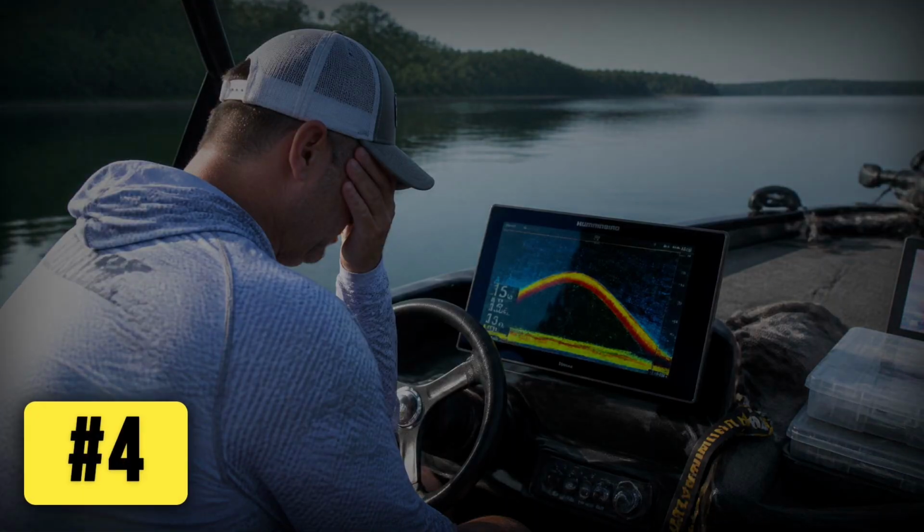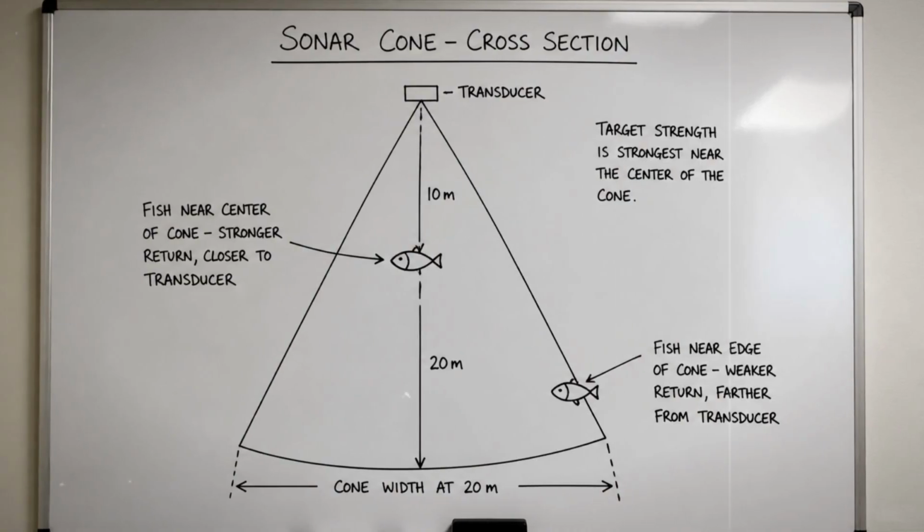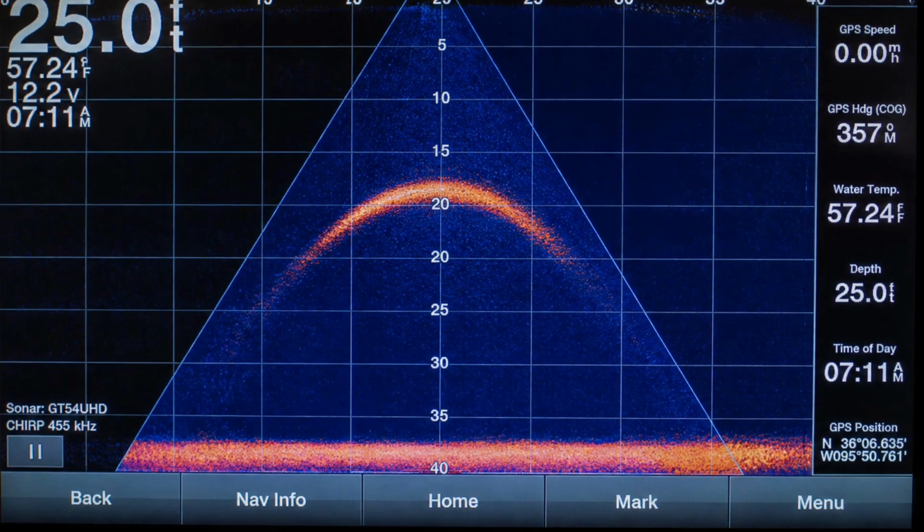Number 4 might sting a little, because it's the most repeated mistake on the water. An arch on your screen is not a picture of a fish. It's geometry, plain and simple. As a fish crosses your cone, it sits closer to the transducer in the middle than at the edges, so the return draws that curve.